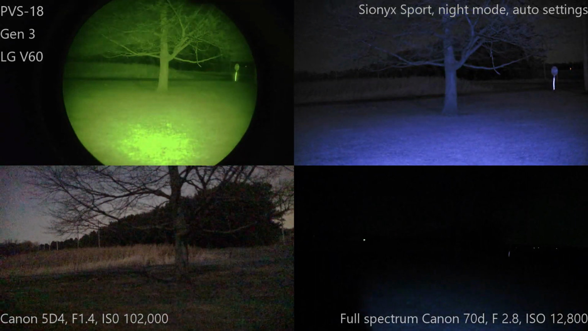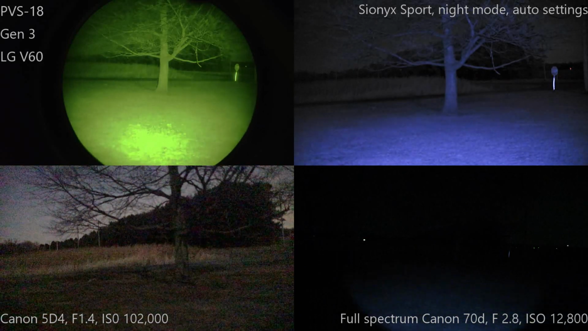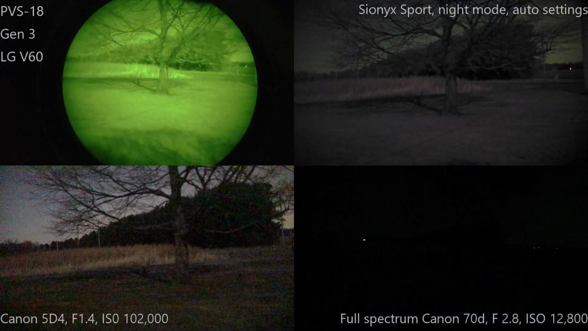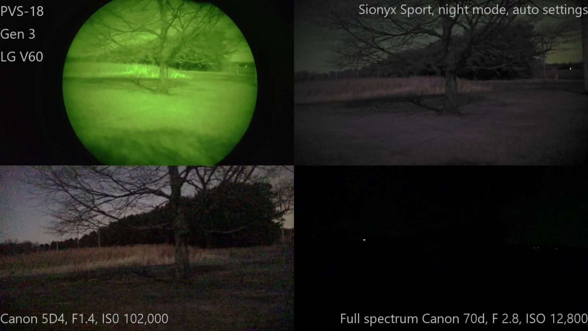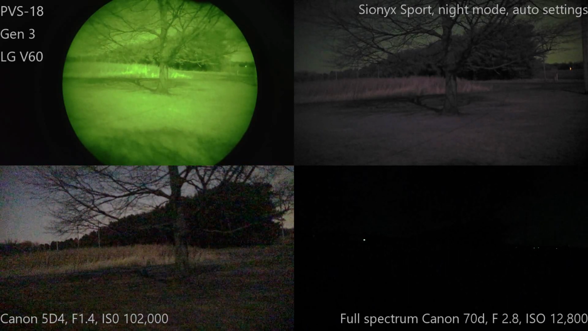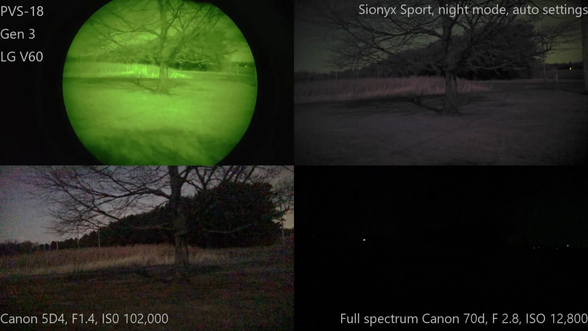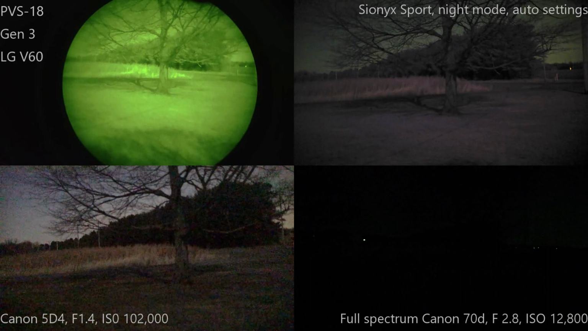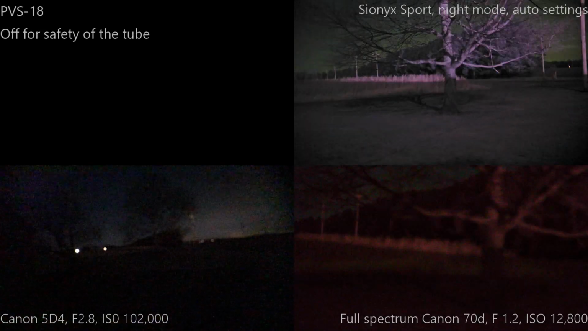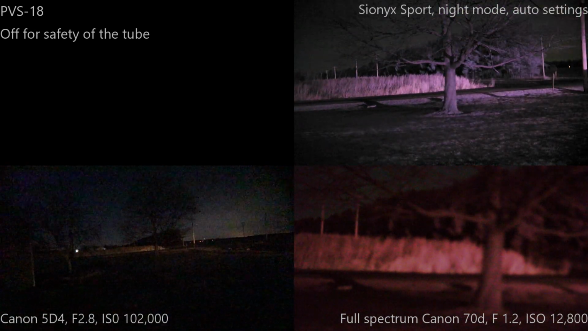Alright, now just for fun, I am going to take the 50mm 1.2 glass off the 5D and put it on the 70D. That way we can get down to 1.4 to match the Sionyx and see how much of a difference that makes. But based on the rest of this, I really don't think it's going to make a huge difference. So, oh, here's a car.